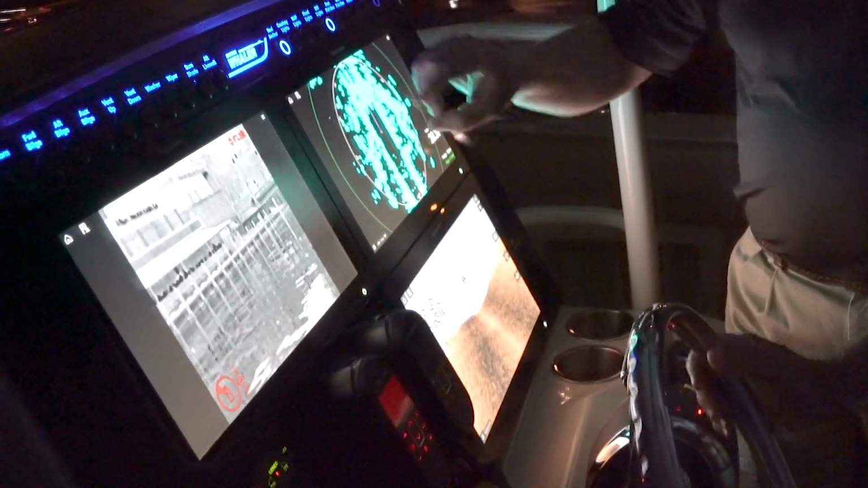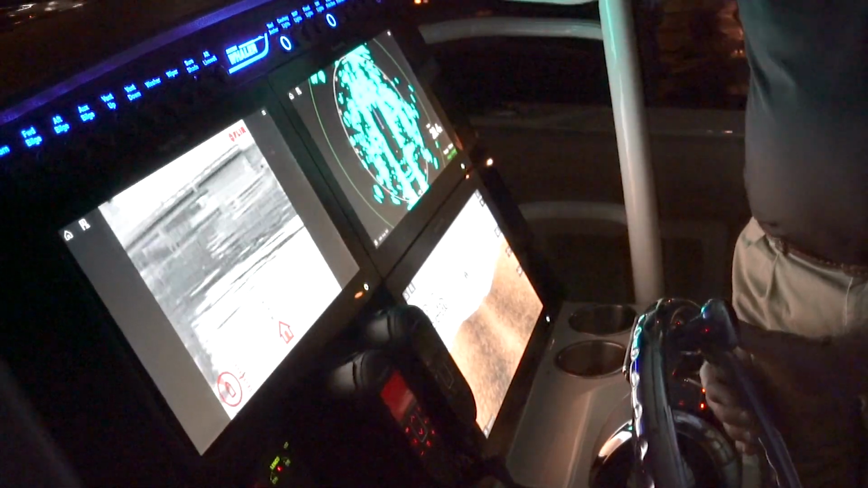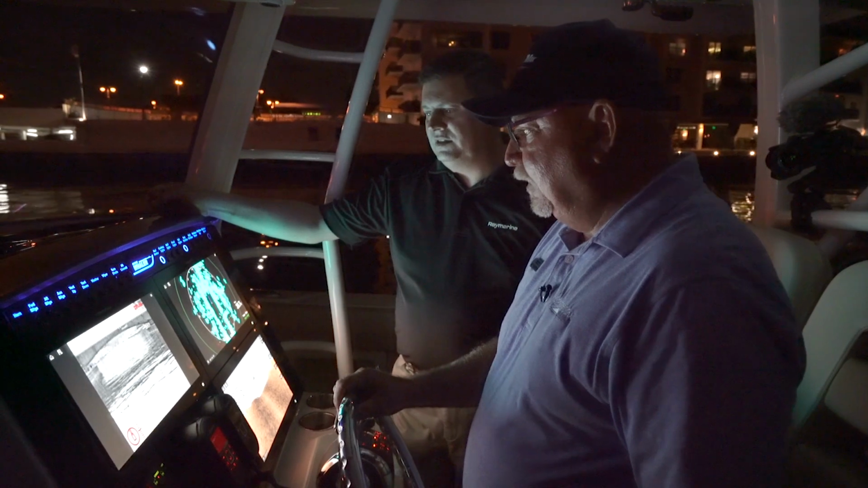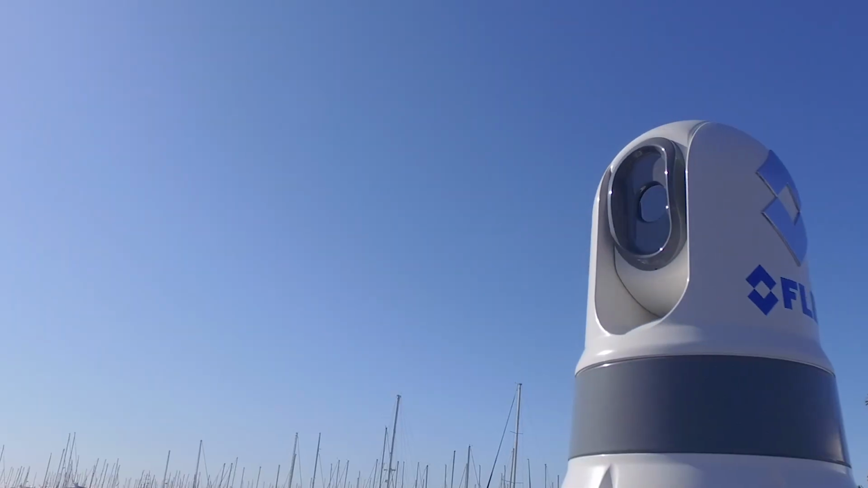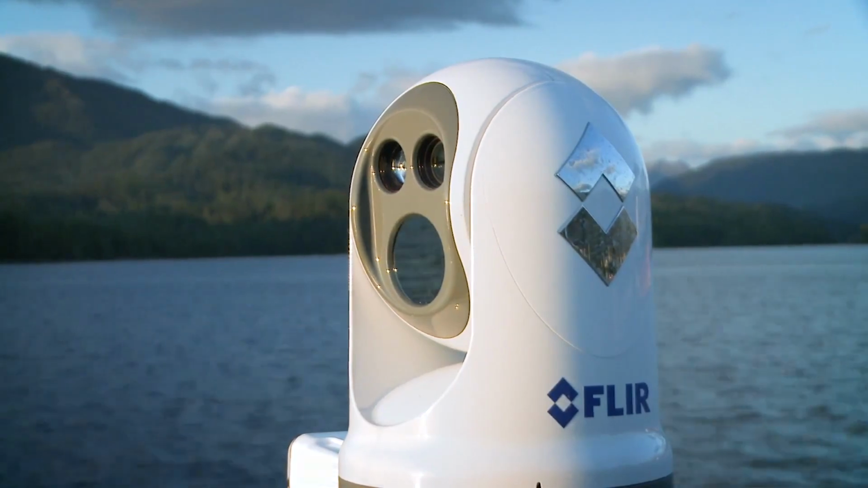Anytime we want to get the camera back to the forward position, up here in the menu, you can just touch home. The camera will snap right back to the forward position over the bow. That's incredible. Are there different resolutions to these or different styles and different types? There are. The cameras come in a standard resolution, which is what this model is. We also have a high resolution option available as well.